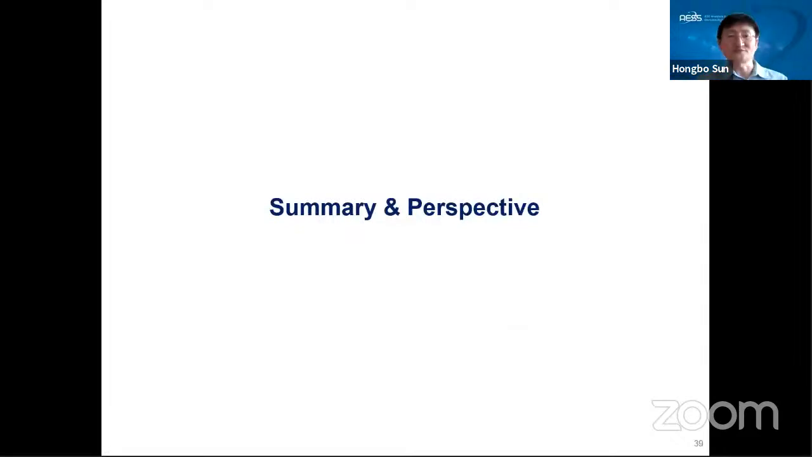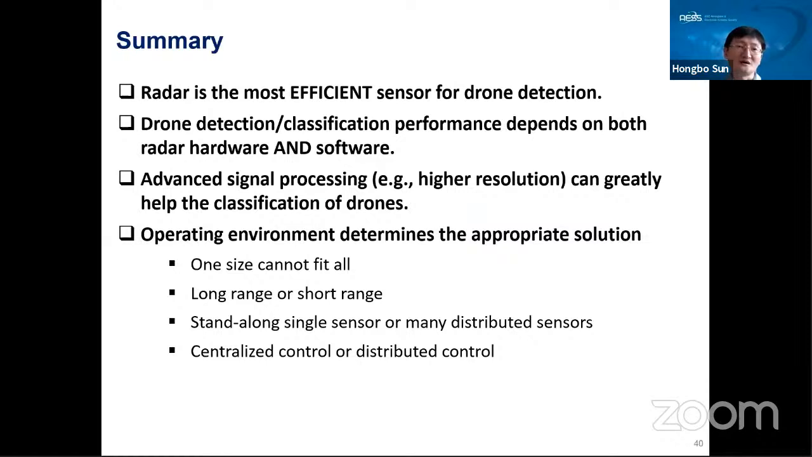Now we can do the summary. As I mentioned, first, radar is the most efficient sensor for drone detection. The radar sensor can easily achieve very long-range detection. It can also easily cover a very wide area. No other sensor can easily do this job. For example, even with a camera sensor, the camera can easily see the drone, but it cannot do surveillance over a wide area.